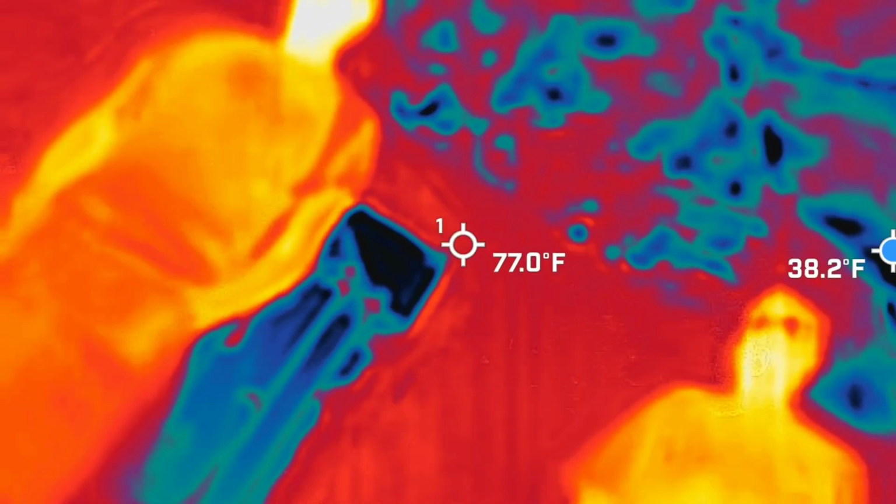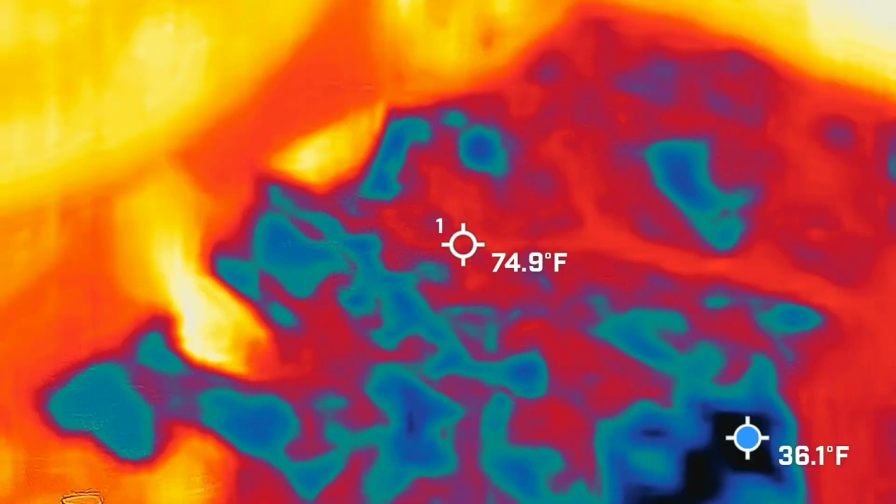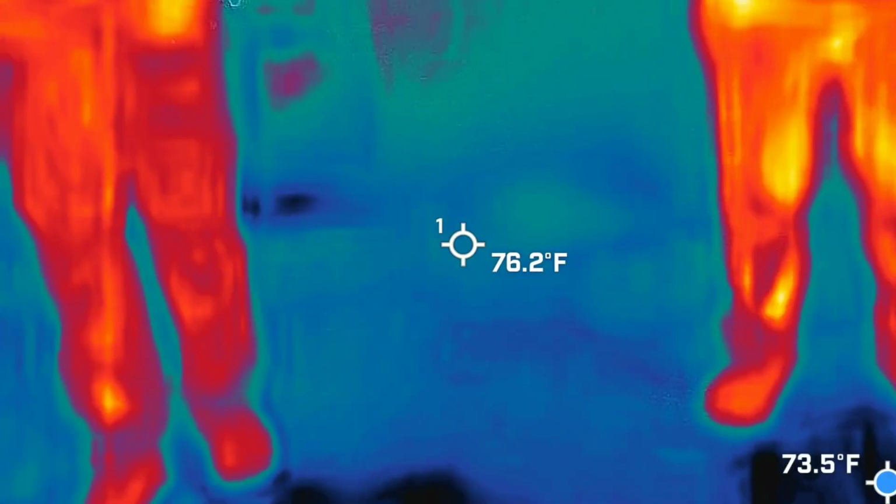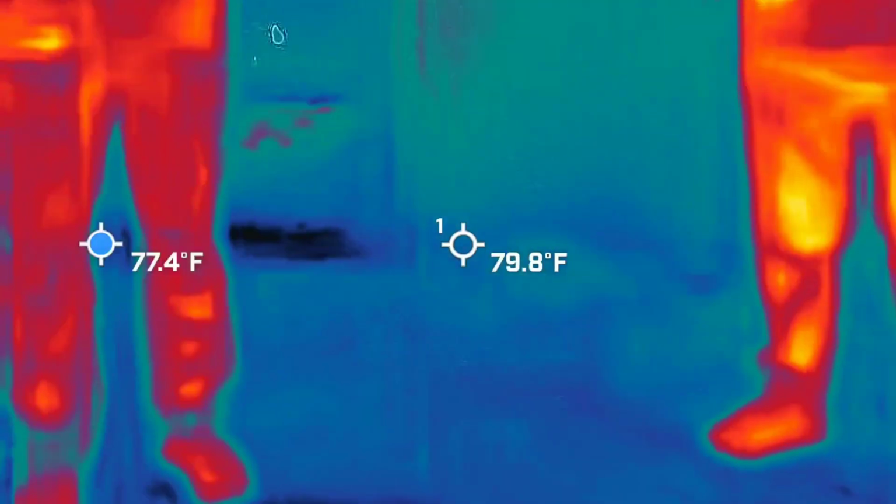All right, so those of you with cameras, be discreet, but let's go ahead and get some footage in here for sure. This is Philadelphia Alley. This used to be called Dual.